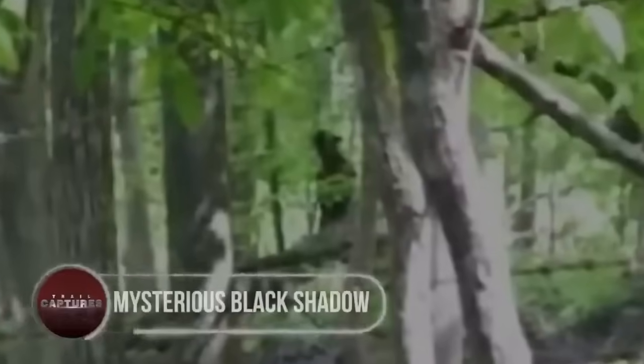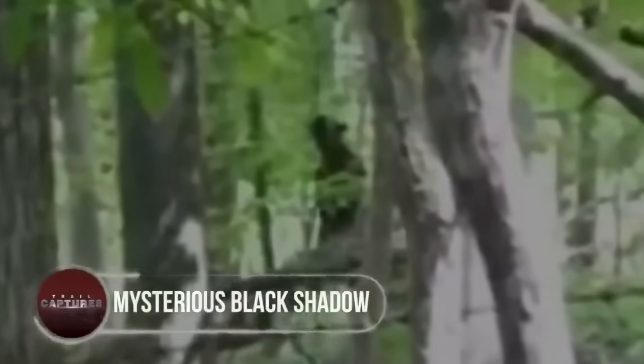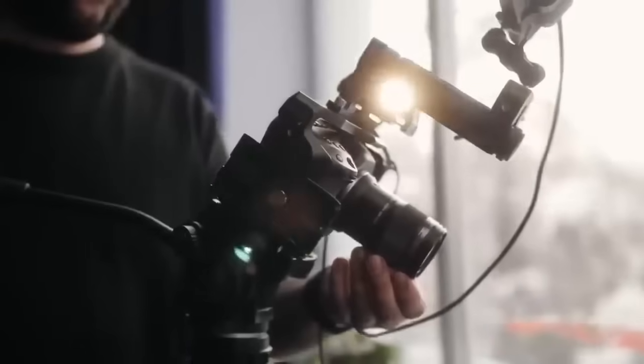Mysterious black shadow. Almost a decade back in